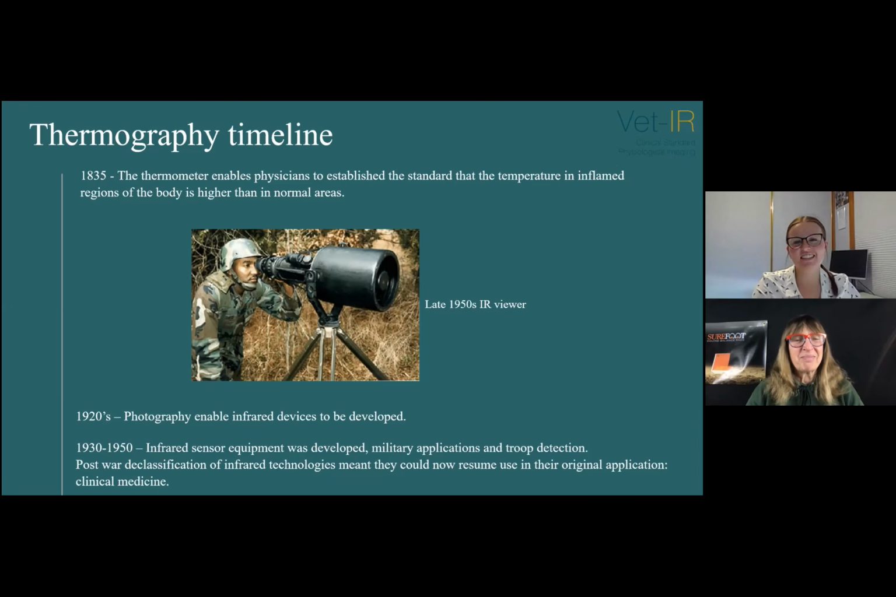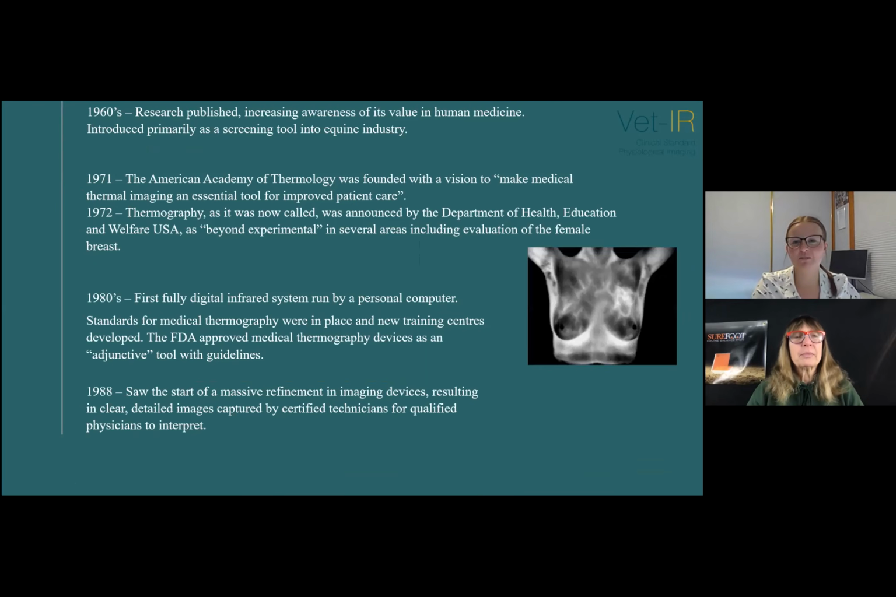And then in the 1960s, the science was here. Large amounts of research were being published, increasing its awareness and its value in human medicine. It was also introduced into the equine industry at this time, used primarily as a screening tool at racetracks and in performance horse applications. And it was also used in the dairy industry to monitor mastitis, which I think is a